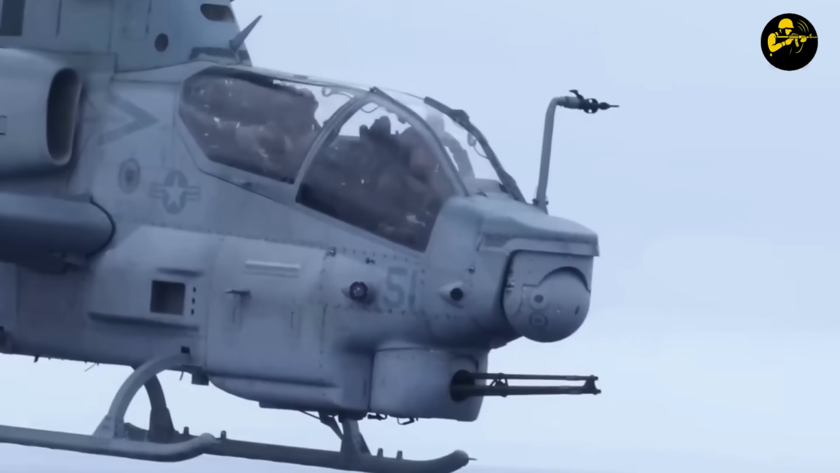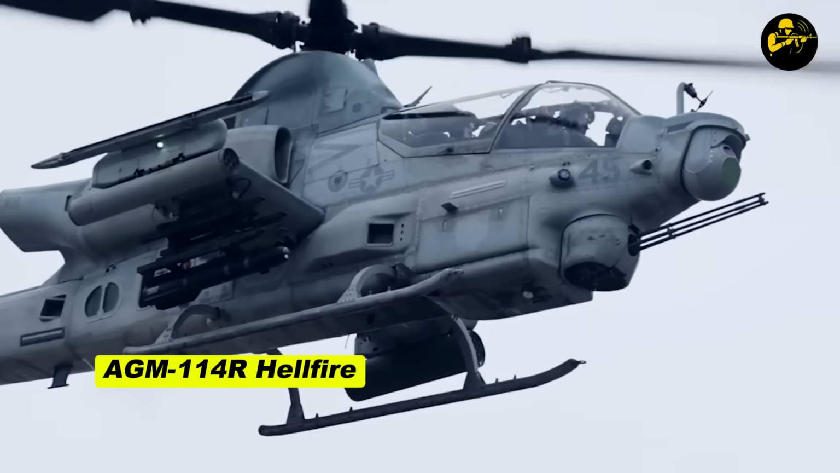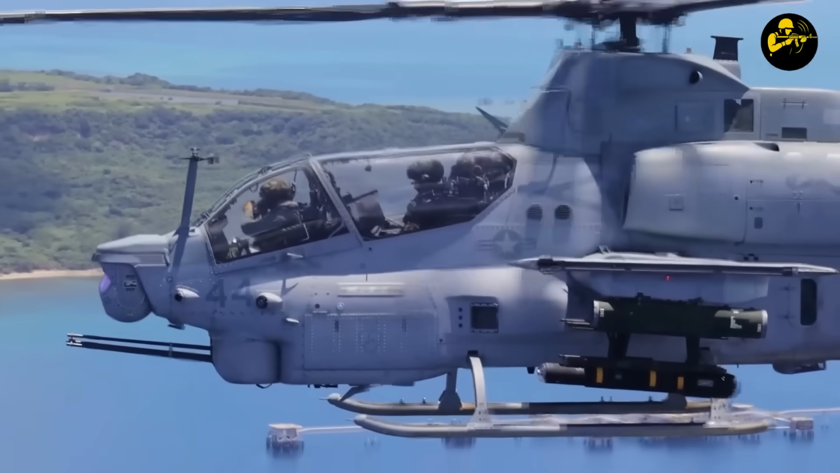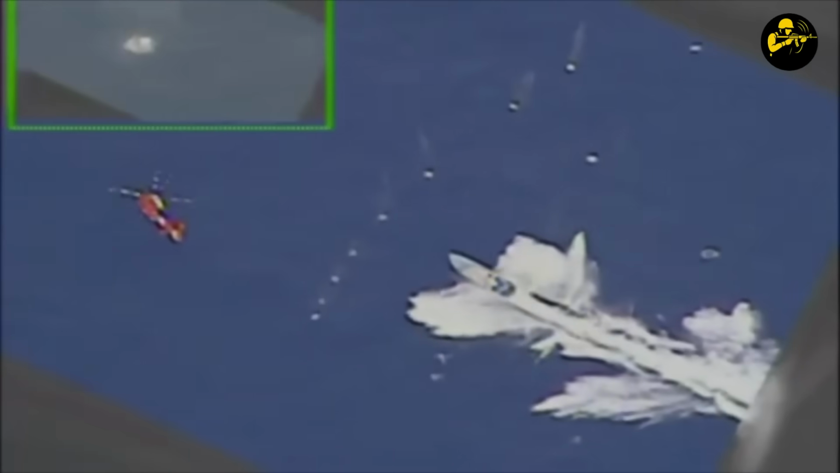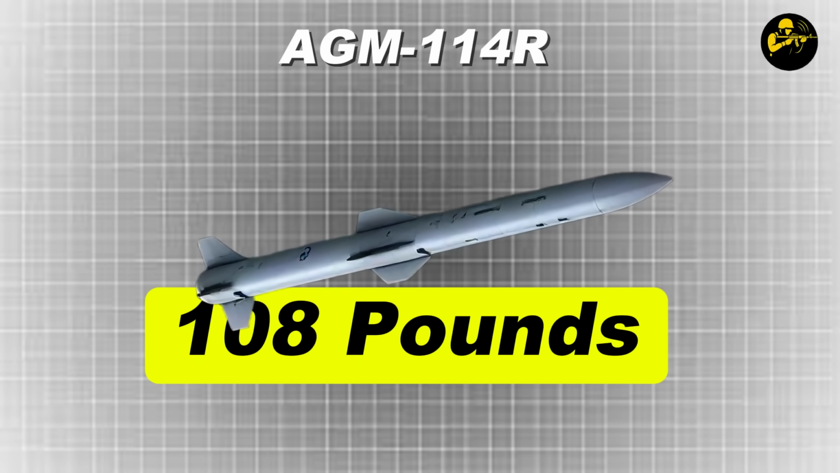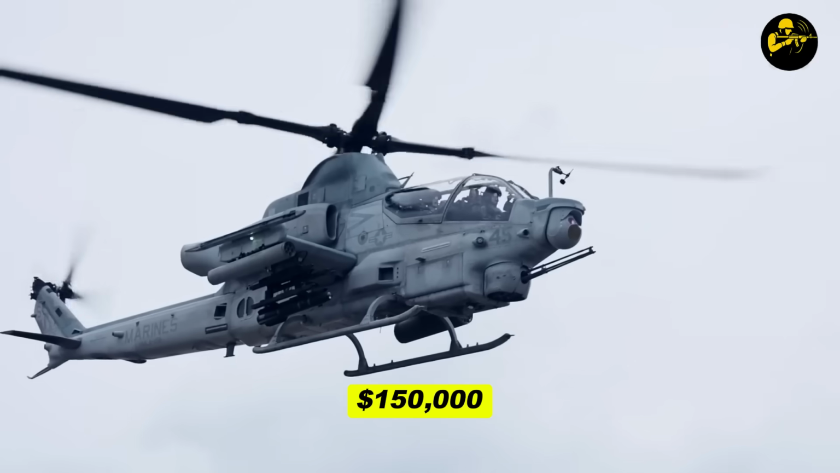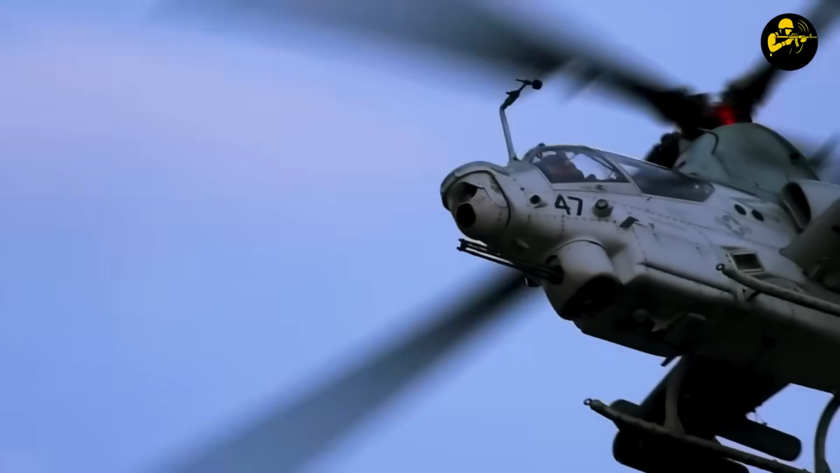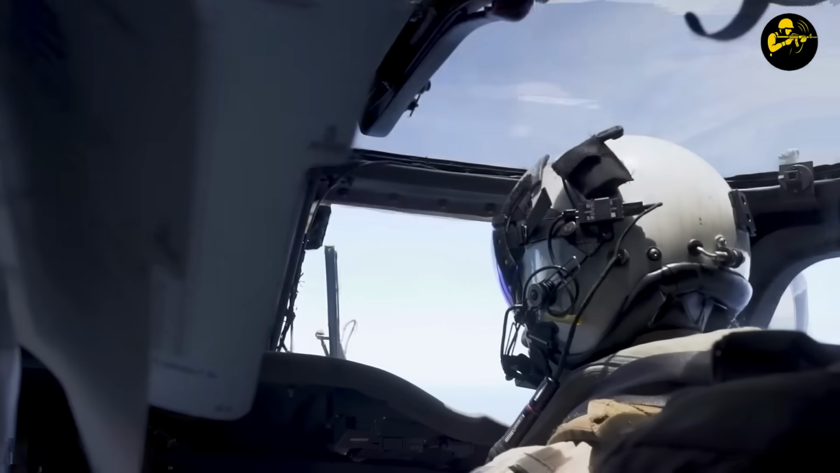The Viper itself was armed to the teeth. 8 AGM-114R Hellfire missiles hung from its stub wings, 4 per side. The Romeo variant was chosen for its multipurpose warhead. It doesn't need to know what it's hitting. It just needs that thing to stop existing. Each missile weighed 108 pounds, stretched 64 inches long, and cost around $150,000, roughly the price of a Harvard education, except this one gets delivered at Mach 1.3 to someone who definitely didn't fill out a FAFSA form.